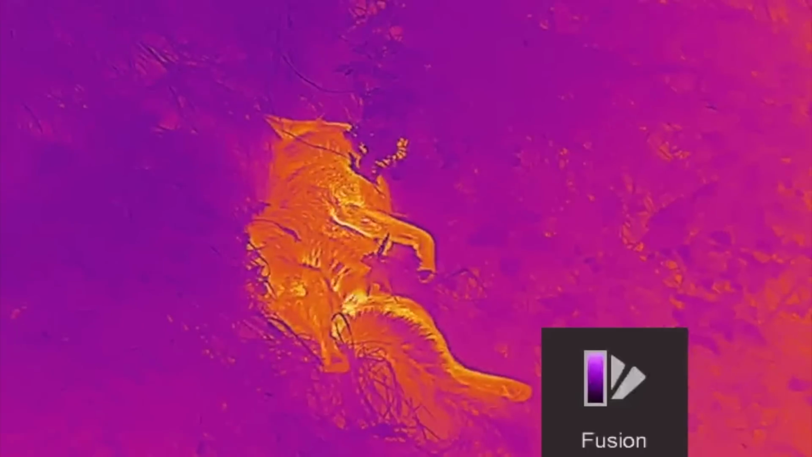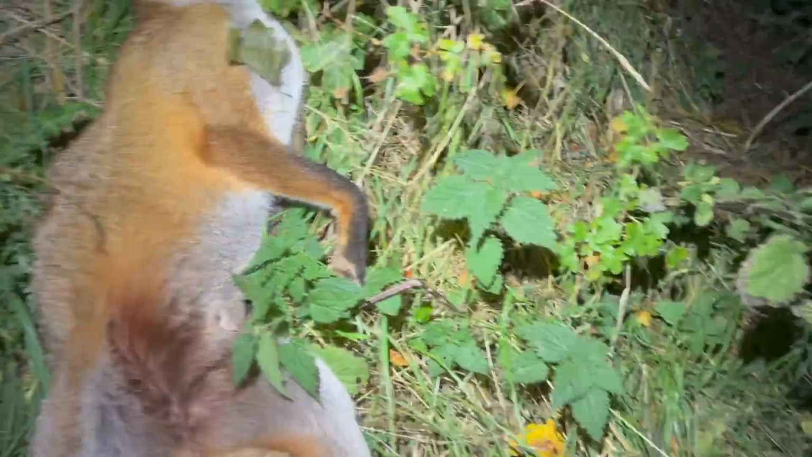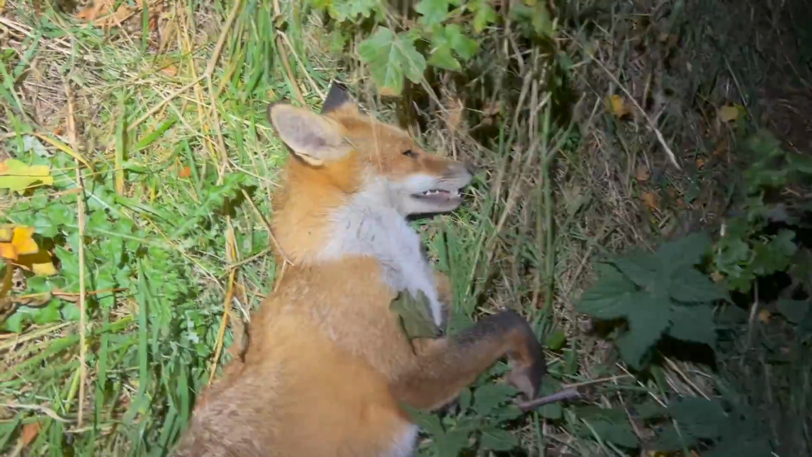Oh, there he is, look, this side of the dike. No wonder I couldn't see it, because he's actually rolled down a bit from where I shot it. Eventually, luckily, using the thermal spotter, I found it. And there he is, dog fox. He's a good size, let's get him out.